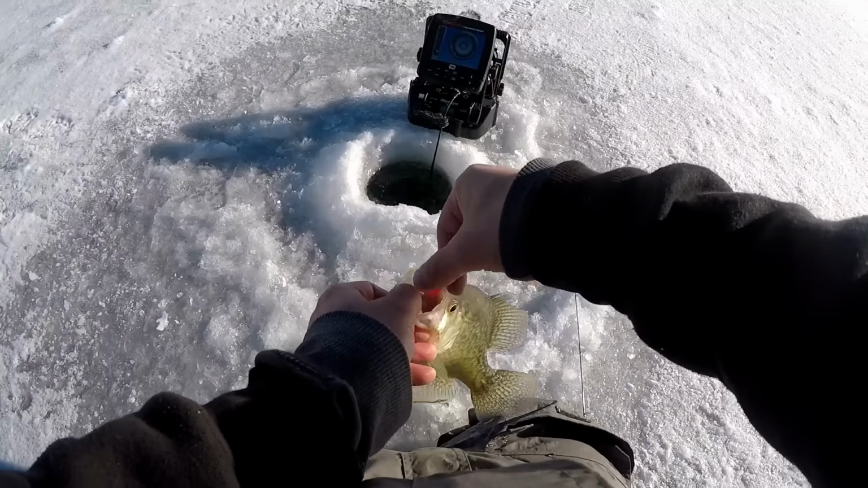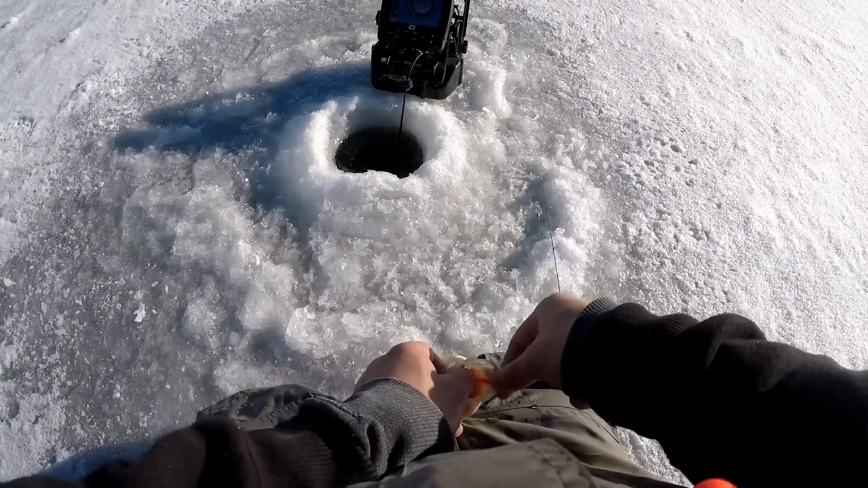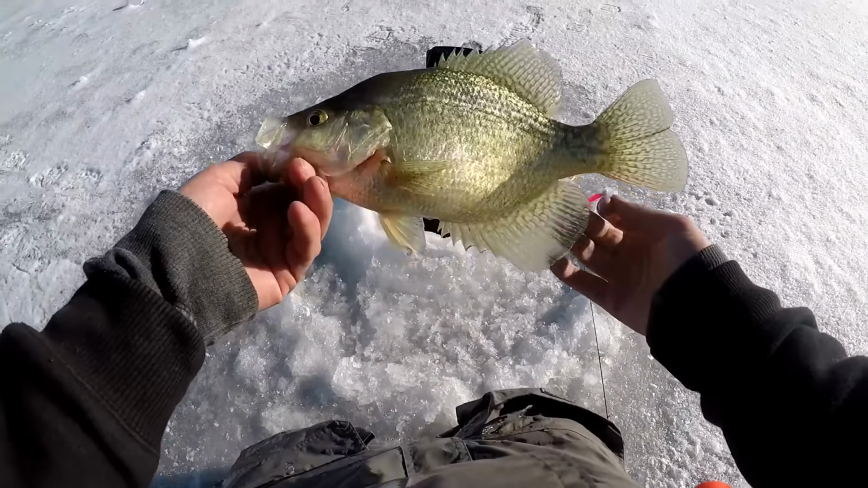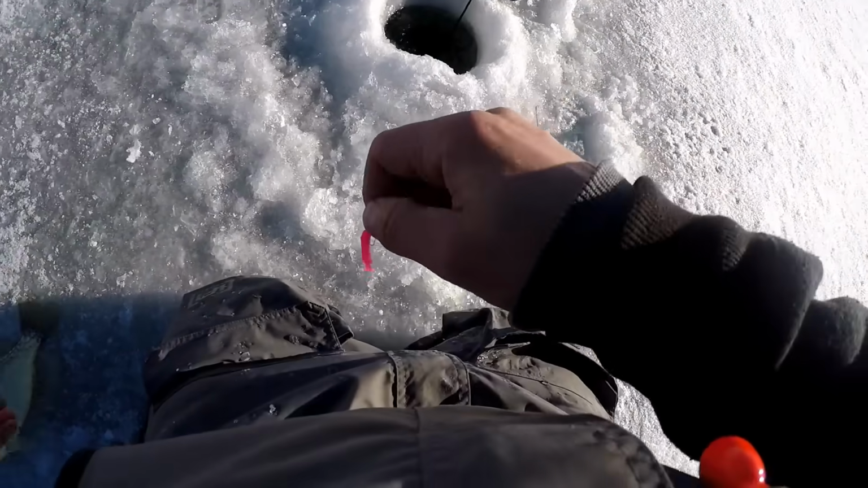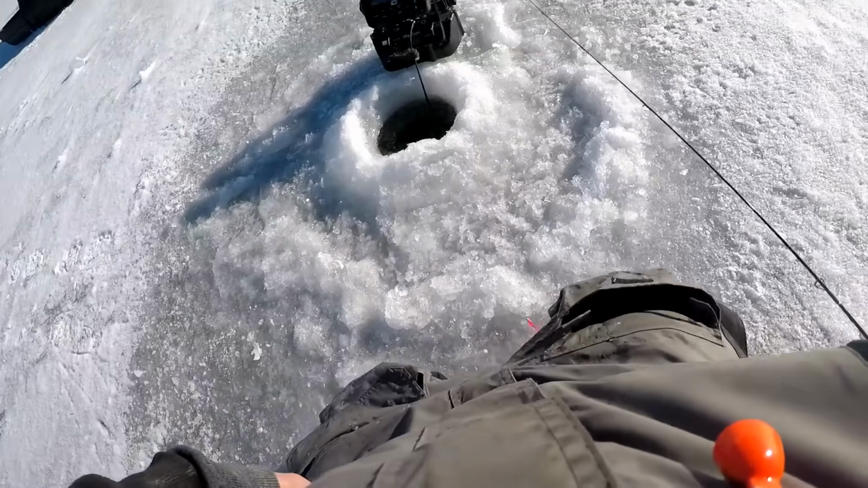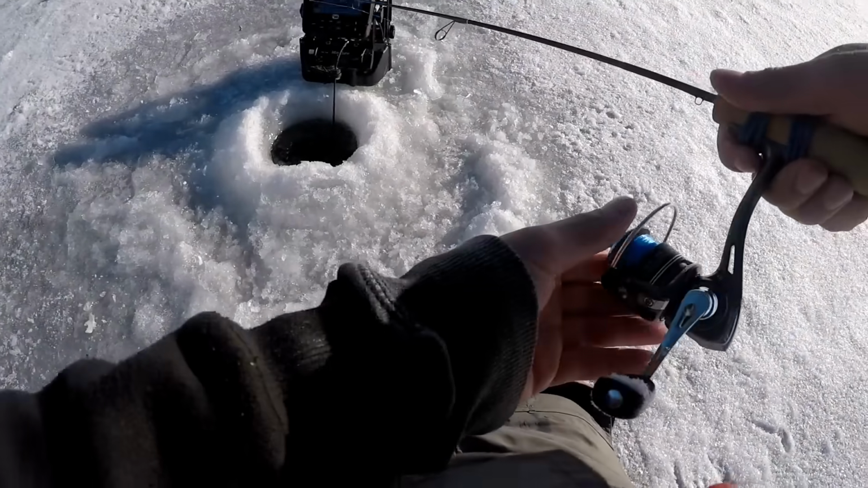That one's got to be an 11.5 maybe. Just a beautiful fish. Crush that minnow. Again. It's number 6.